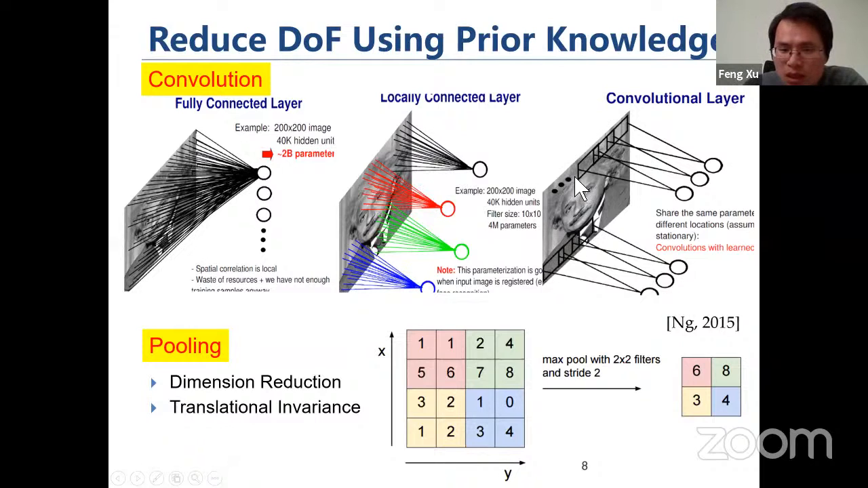Second, we apply another constraint: all these weights, or parameters, must be translationally invariant, which means the black, red, green, and blue weights have to be equal to each other. So this layer becomes a convolution operation.